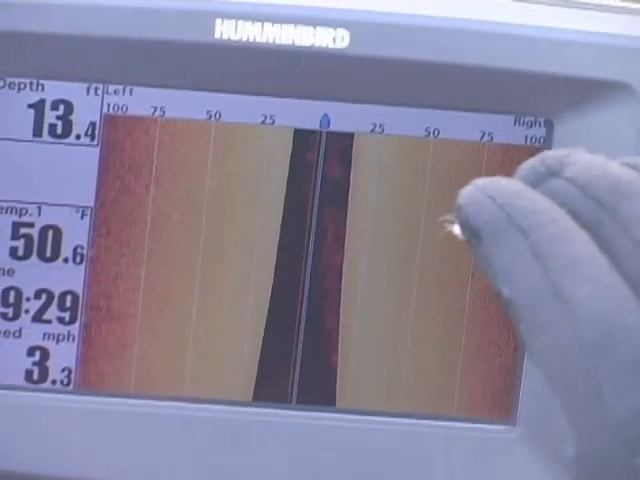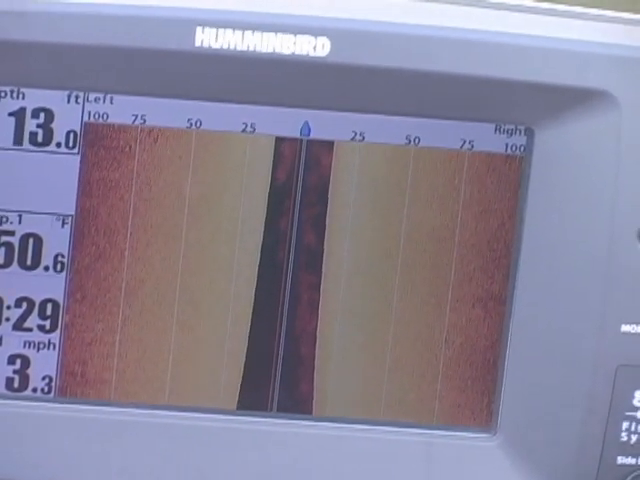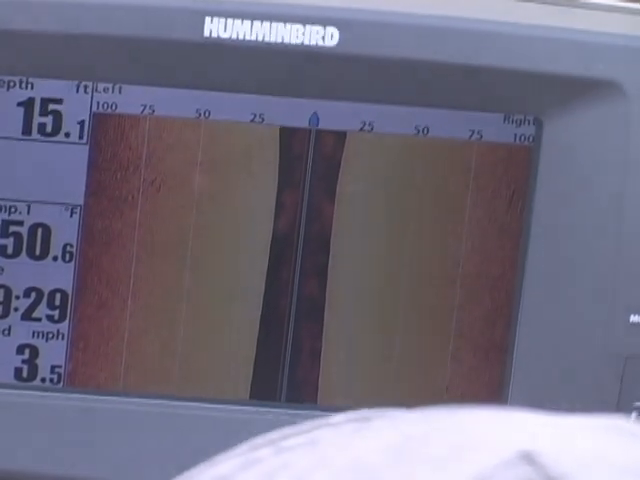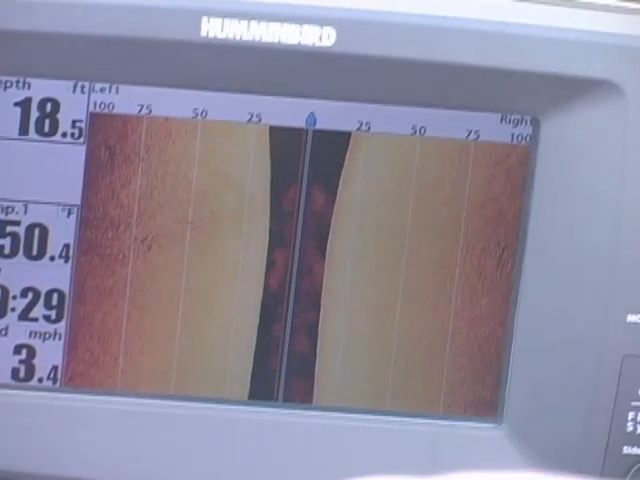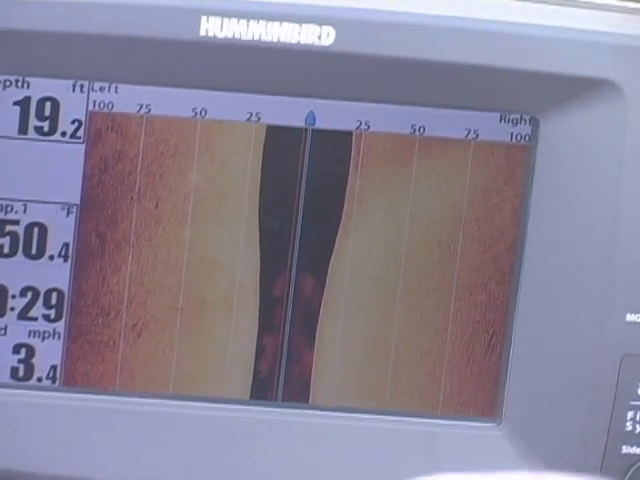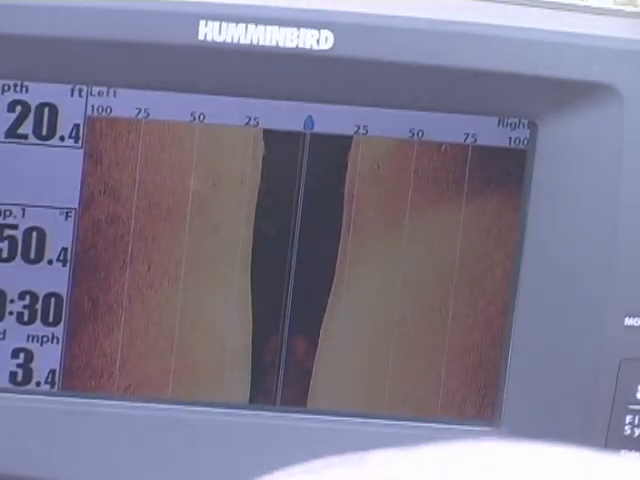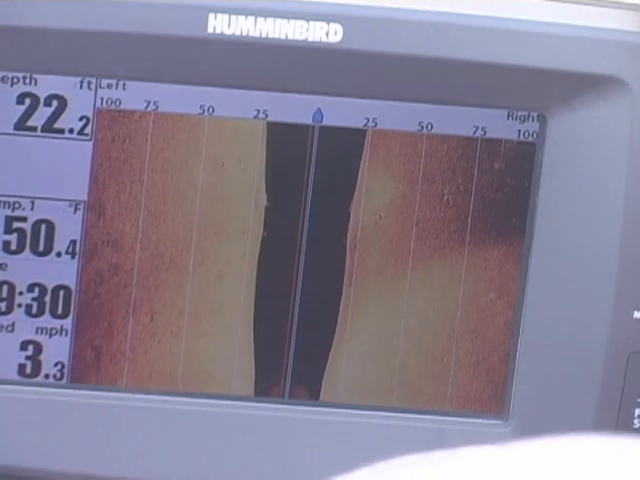So, see, here we are. We're coming up, 13 foot. You can see some bait there, and then something over there. And there's the dip. You see how it's starting to spread? We're getting deeper, and that brush pile is somewhere, right? That might be it right there. Well, there's something right there too.